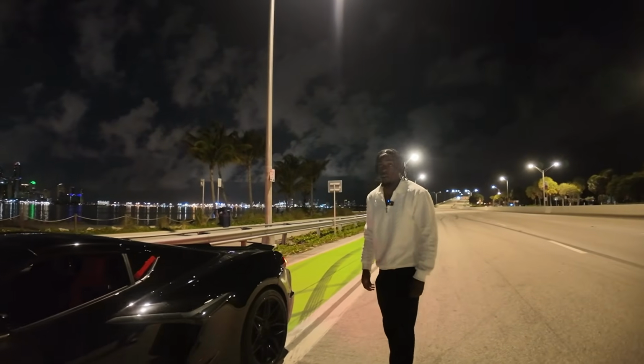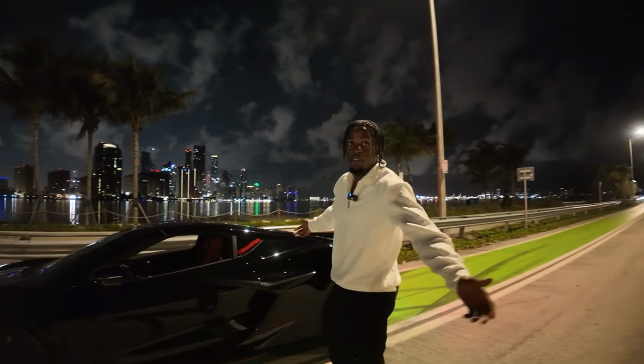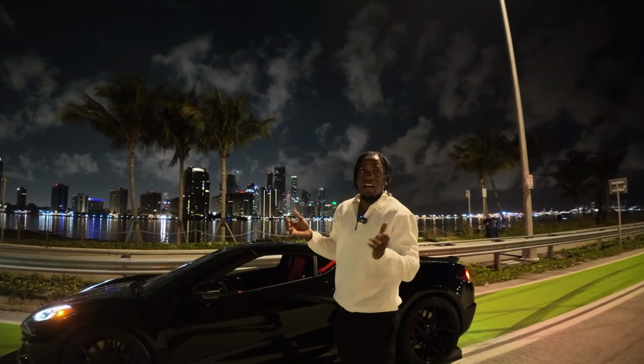Bro, this is beautiful, bro. I'm gonna be honest with you. This right here stands out so much. Literally one of the best cars for the money, bro. One of the best cars y'all could have for less than 150K, bro.